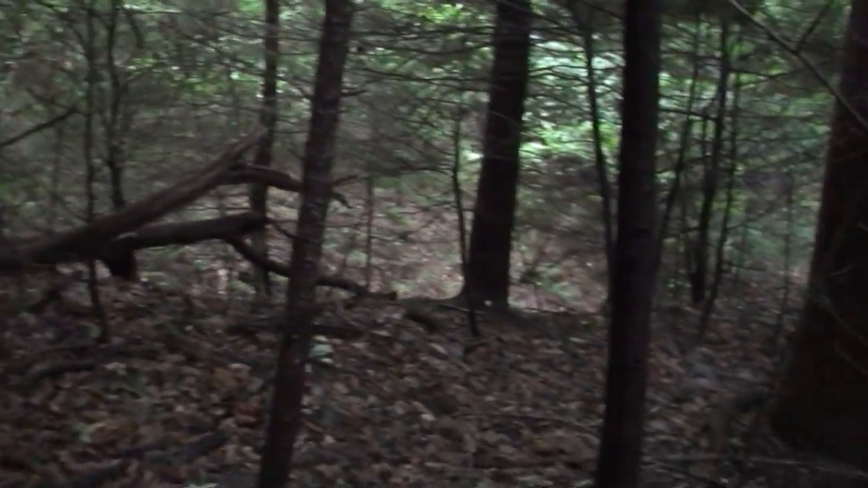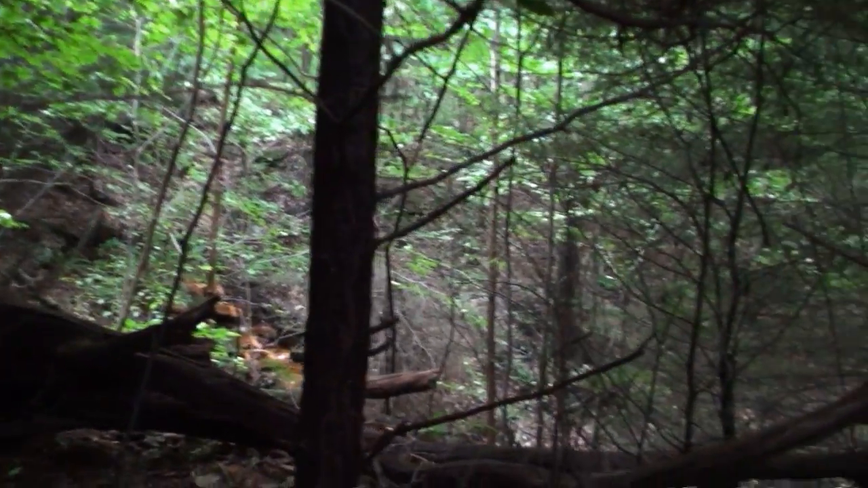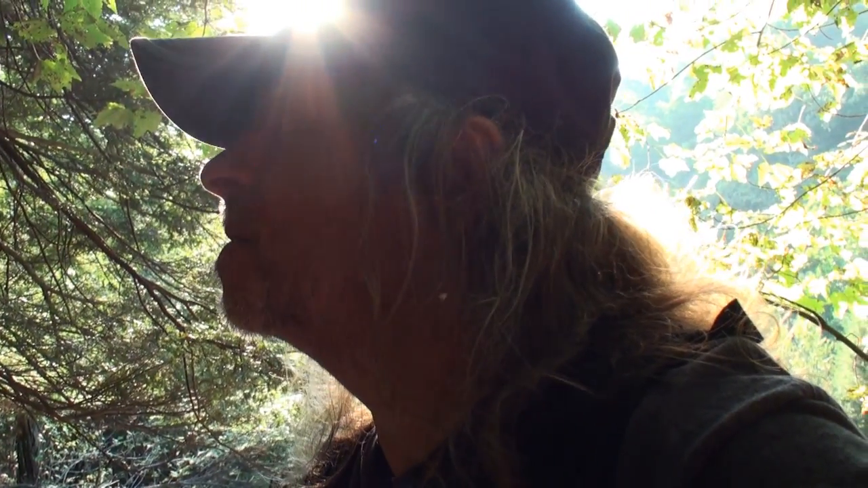Don't want to sneak up on a bear back in here. It smells like an animal. Yeah, I heard something, smelled it, smelled bad, smelled like a damn zoo. And I took a shot down through there. Didn't see anything. It was a dark ravine, raining a little bit. Got home, and then I saw that face behind the boulder when I was looking at my stuff, and I'm like, wow. And I think it's a pretty good face, but then again, nobody else really.